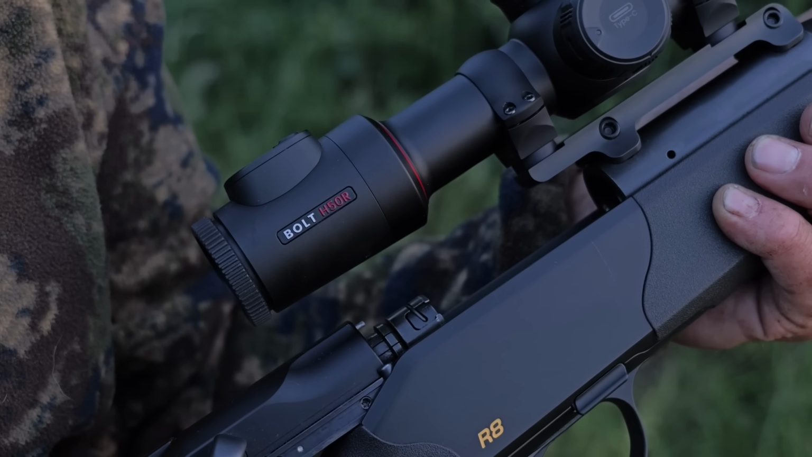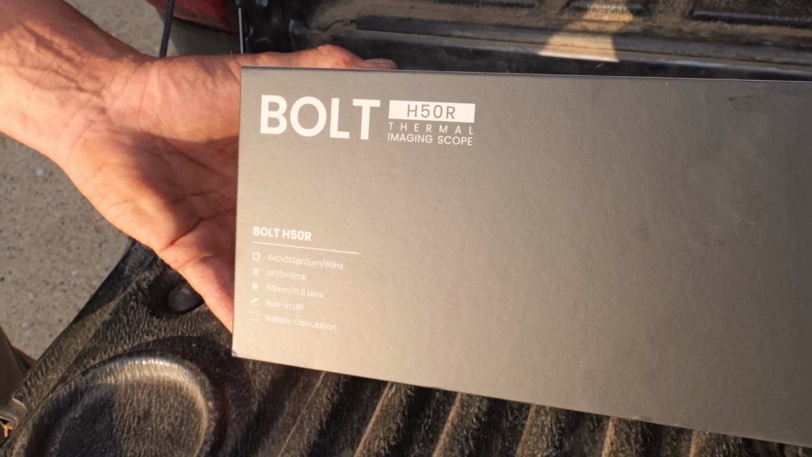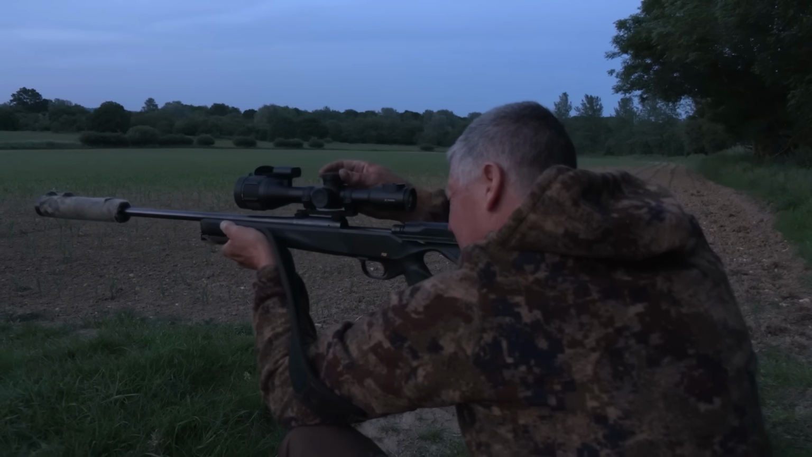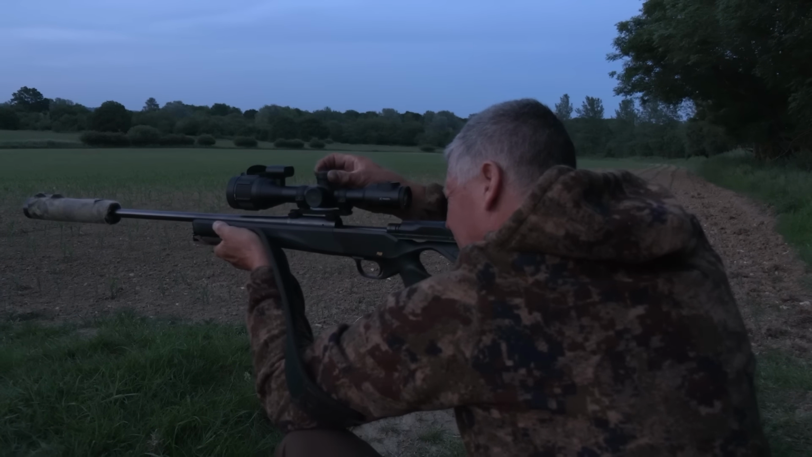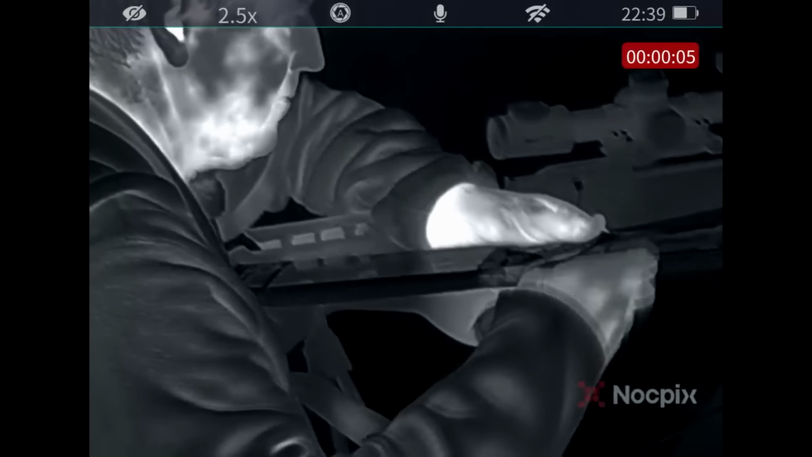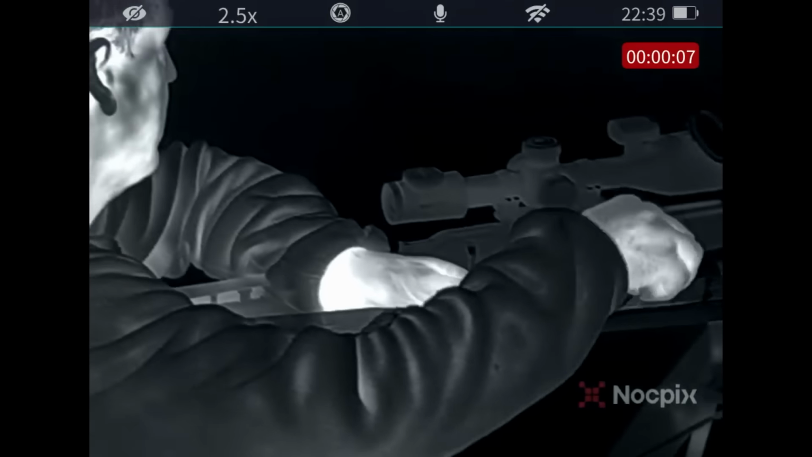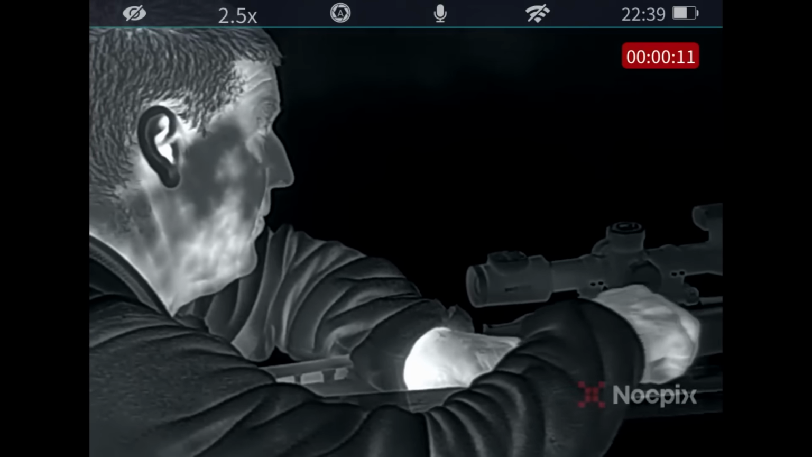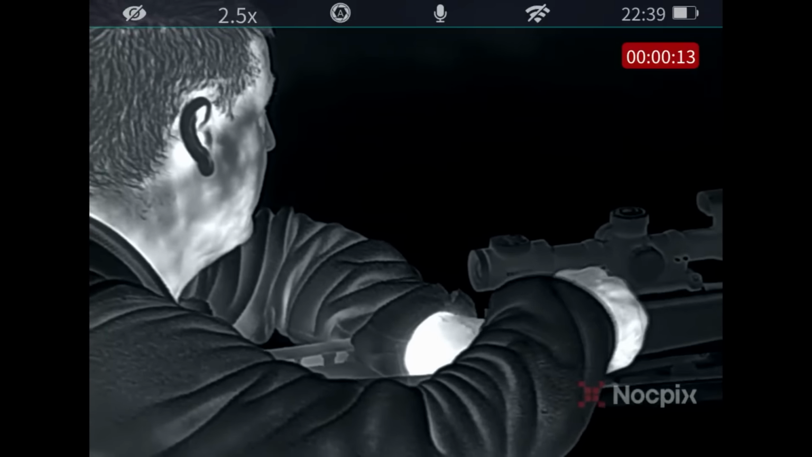Crowy's been working with Nocpix for about a year now. Tonight he's got the new-to-market Bolt H50R, the Ace's younger brother. The plan is to sit up and wait for the foxes to come to us. Then, if it's not happening, to unleash a simple but effective old friend. Some of you may remember the glass and polystyrene combo.